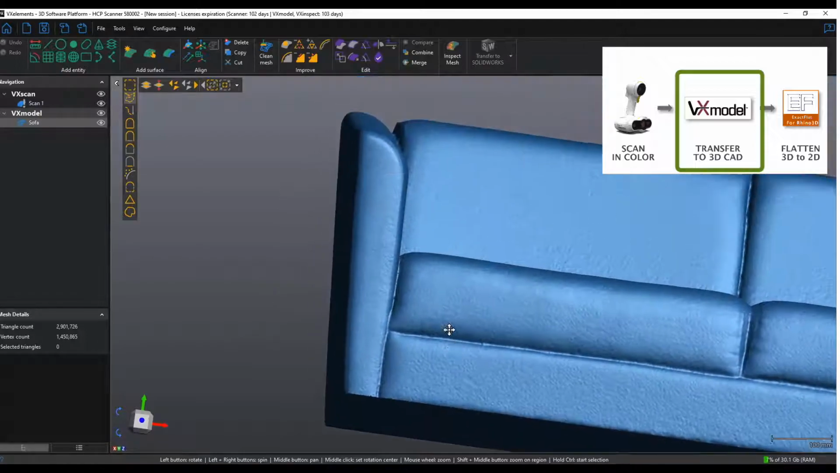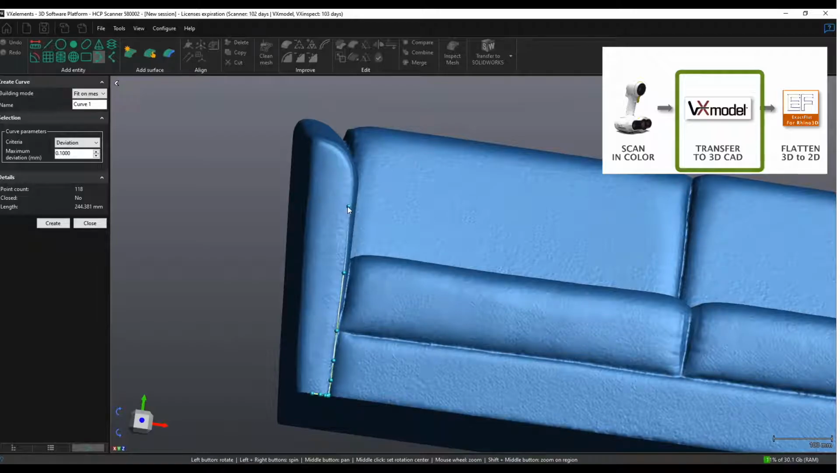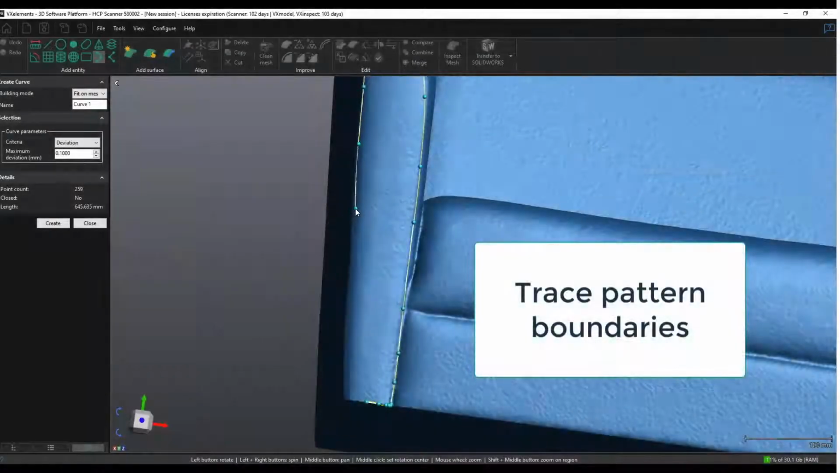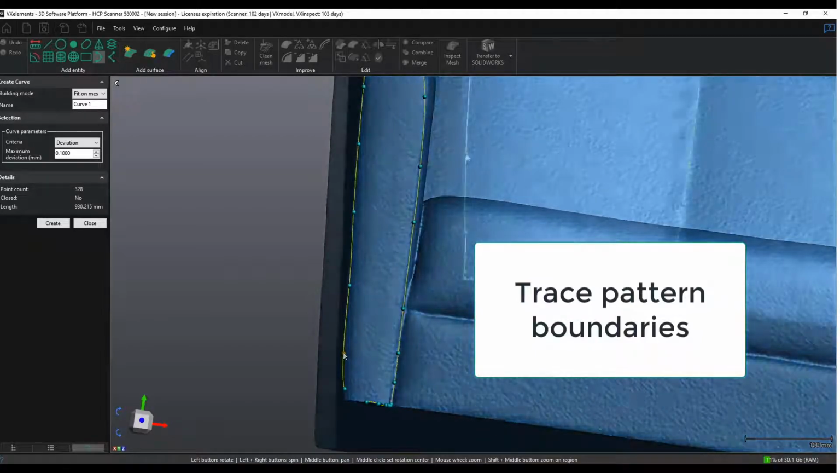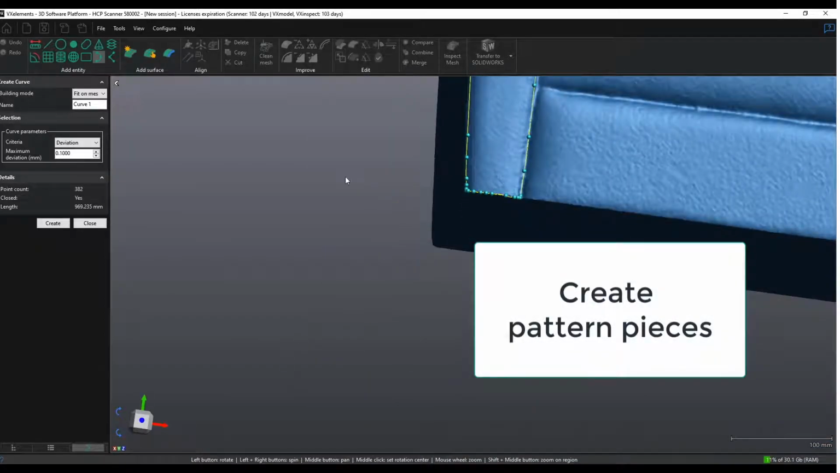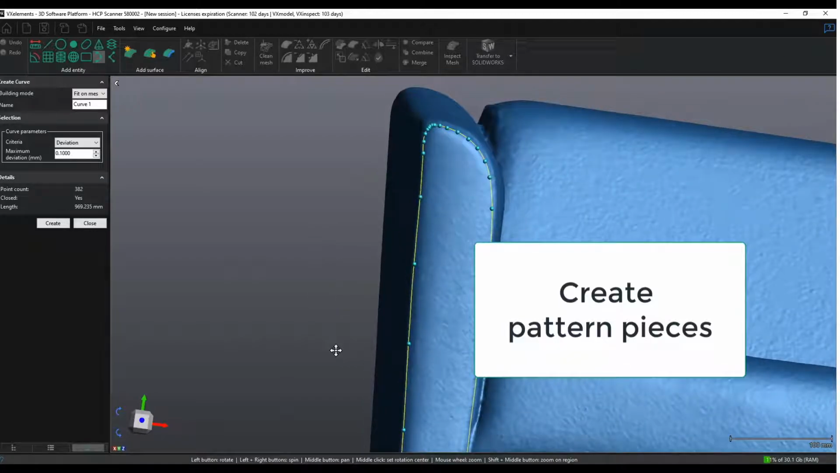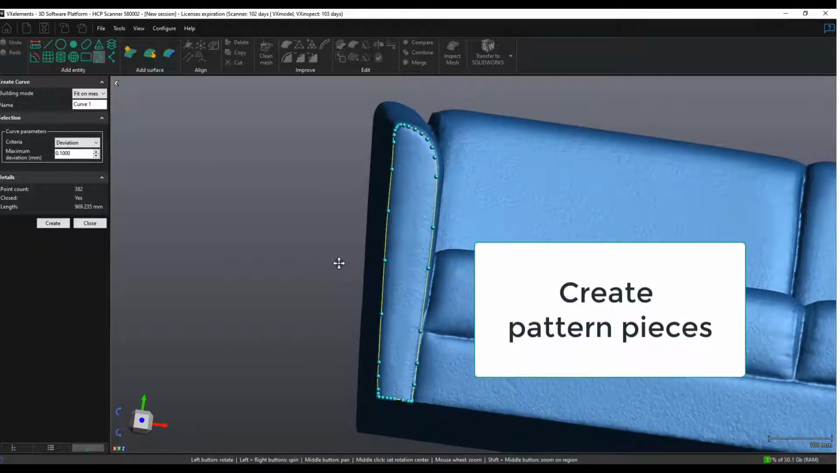And our job here is to extract pattern pieces. To do that, we're going to trace the pattern boundaries. It's pretty simple. You can edit these points, draw them in. You don't have to get them perfect the first time. And once the pattern boundaries are created, we create our pattern pieces. And to create pattern pieces, we simply use the pattern boundaries that we've defined to select the edge geometry for creating a pattern piece.